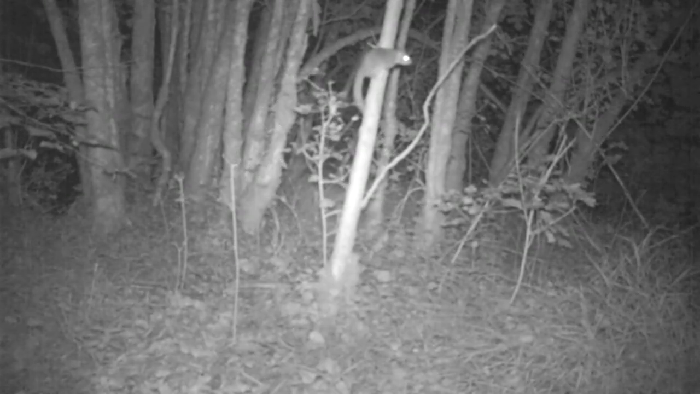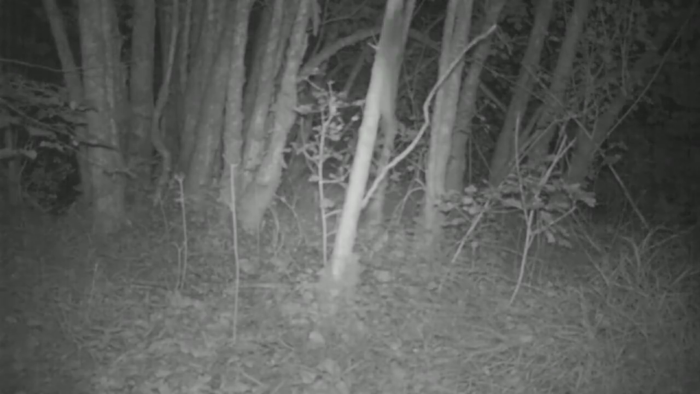This, however, is an edible dormouse, or loir, much more common in France than the UK. It is nocturnal and rarely seen in the day, unlike the daytime squirrel.